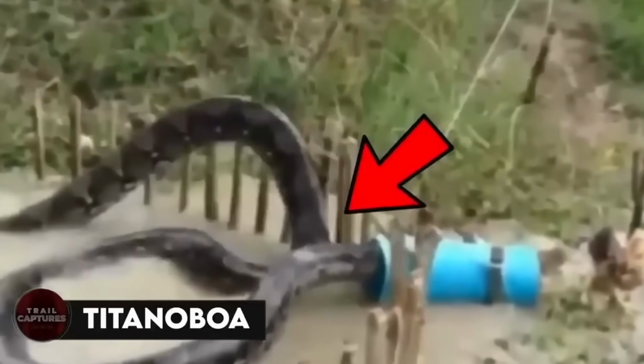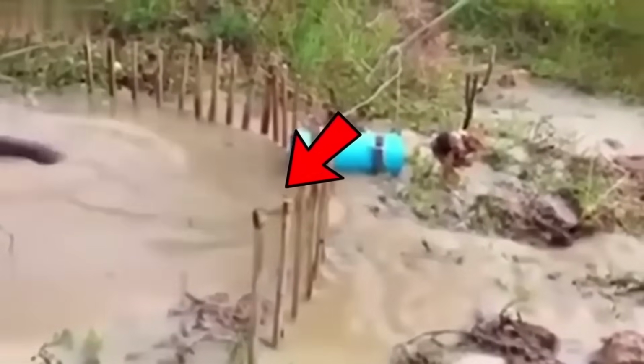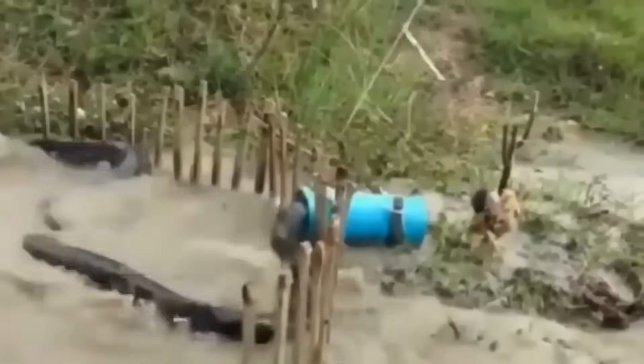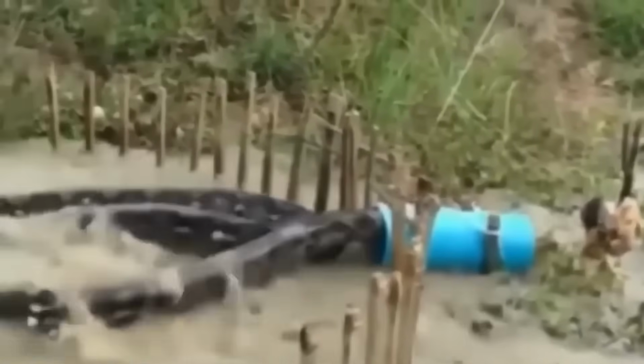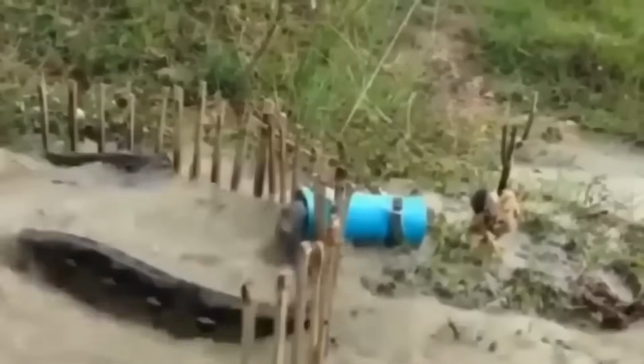Titanoboa. Recorded in unclear water, this footage displays a colossal snake attempting to locate an exit. Its actual size could be miscalculated, but by comparing it to nearby items, it's presumed to be roughly 40 feet in length. This video is a frightening indication that these Titanoboas may be present, conceivably concealed.